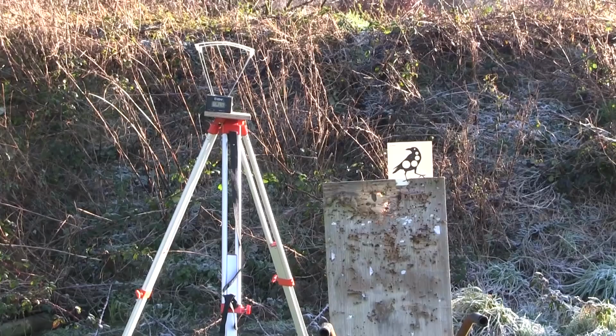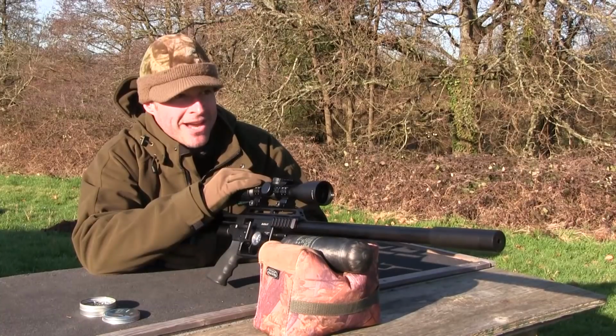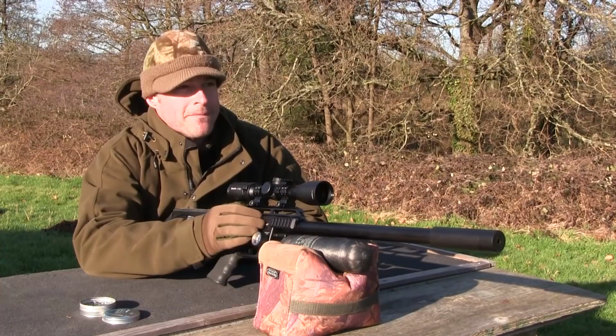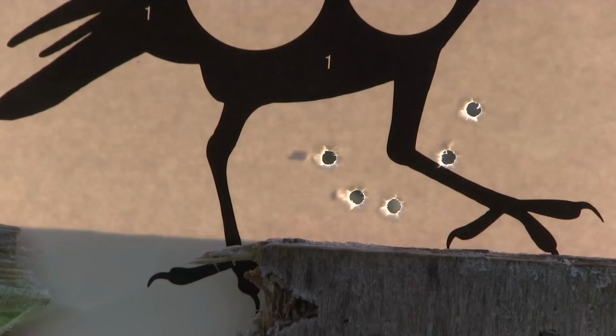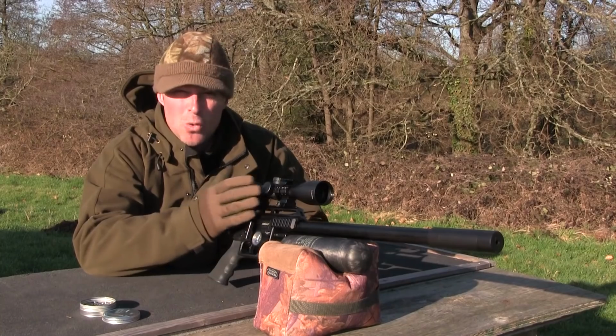Now, Kev looks like he's got his measurements. I'm probably not going to be able to hear him from over there. He's walking in a bit closer. And I'll give him a shout. How did the group look, mate? So that's 33 millimetres centre to centre. Not as loose as I thought, actually. That's not a bad group, not much more than about 1.25 inches.